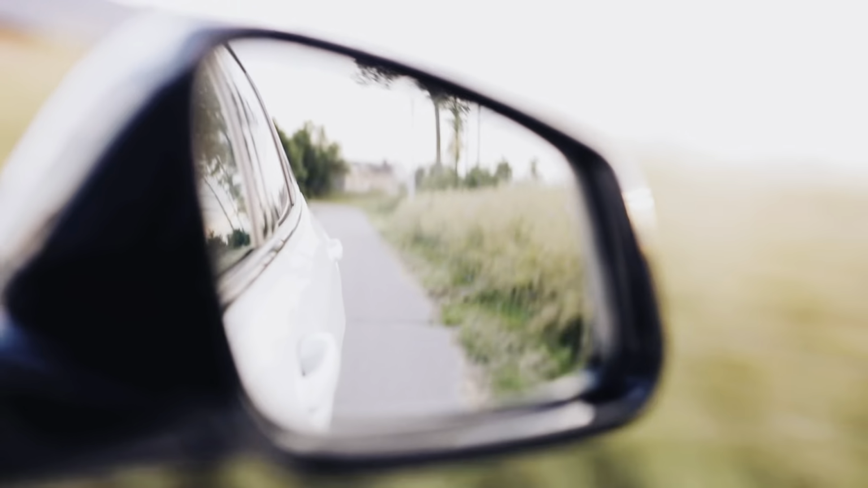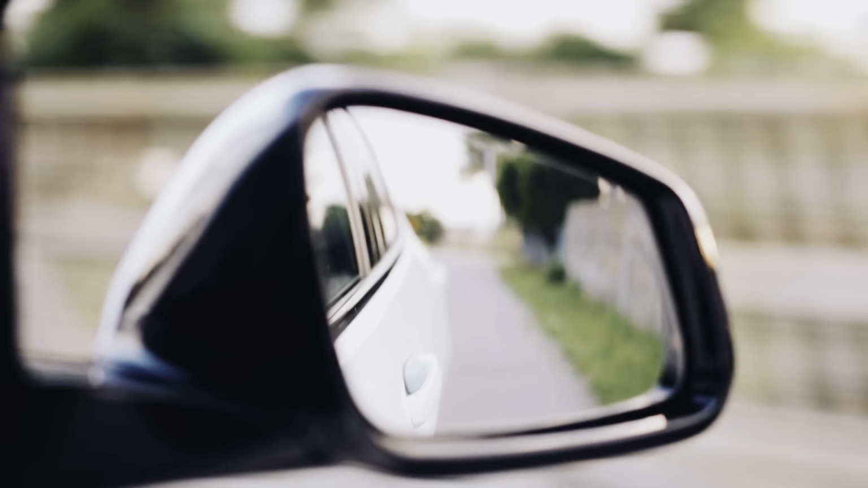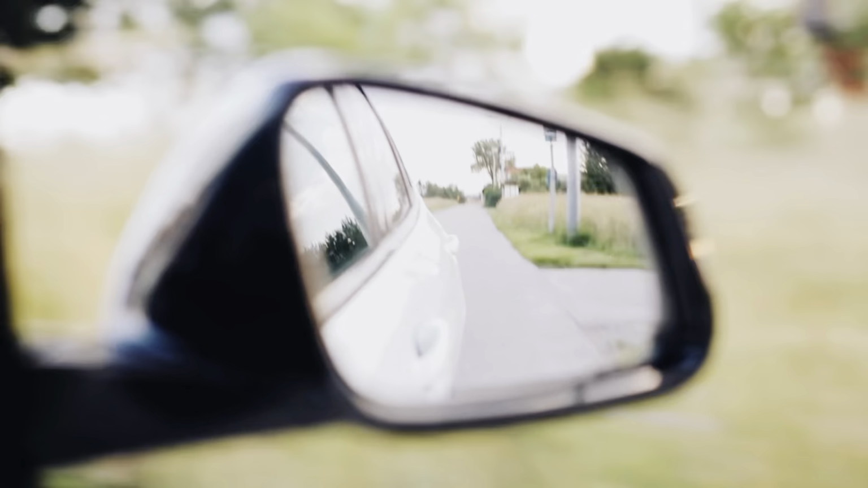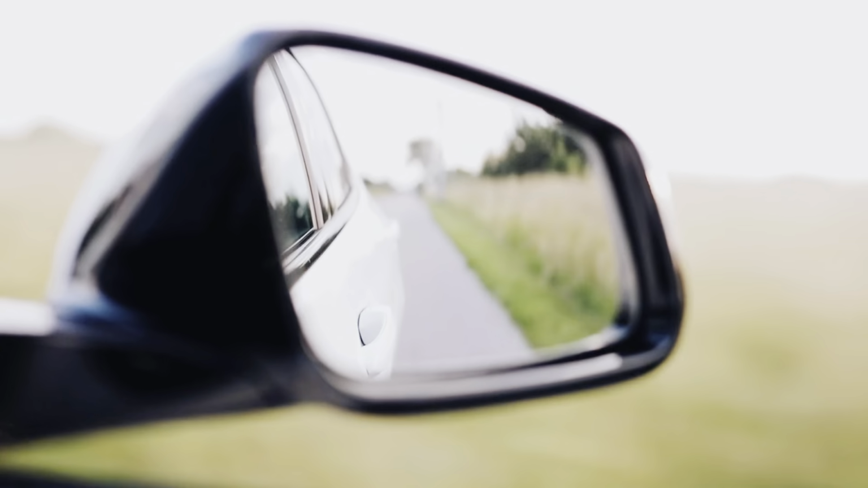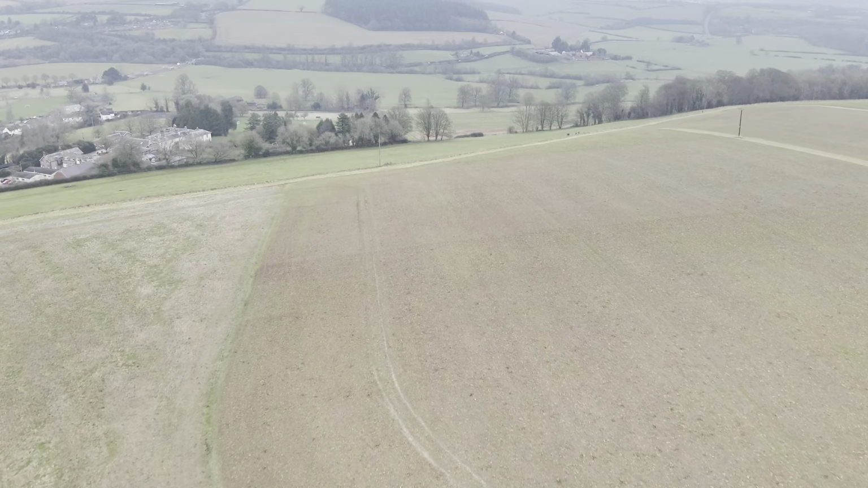So we are now on day 6, and we are heading up to set some feeding stations up that will be monitored by a camera, so we can start to get an idea of Marley's movements. However, on the way up, we receive a phone call from one of the owners to say there's been another sighting in the field that's now being shown. As you can see, it's not very far away at all from where we saw him yesterday.